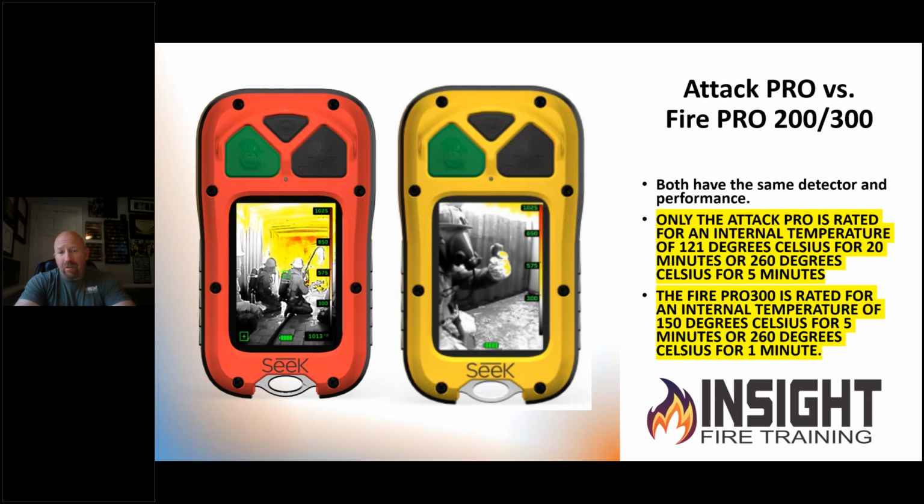So they're both great devices, but you've got to look at the thickness of it, the insulative properties, and the durability. These were built for firefighting, but they're not built for you to sit in a fire training environment for long periods of time, knowing that your gear will absorb heat, so will this device.